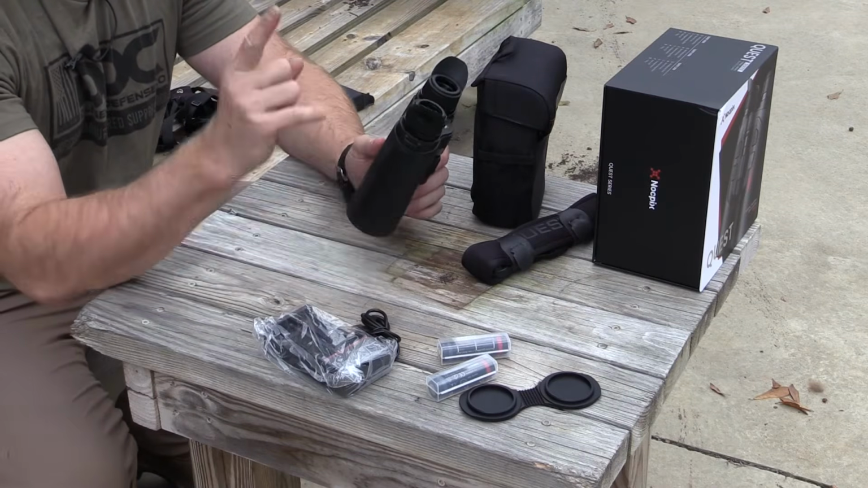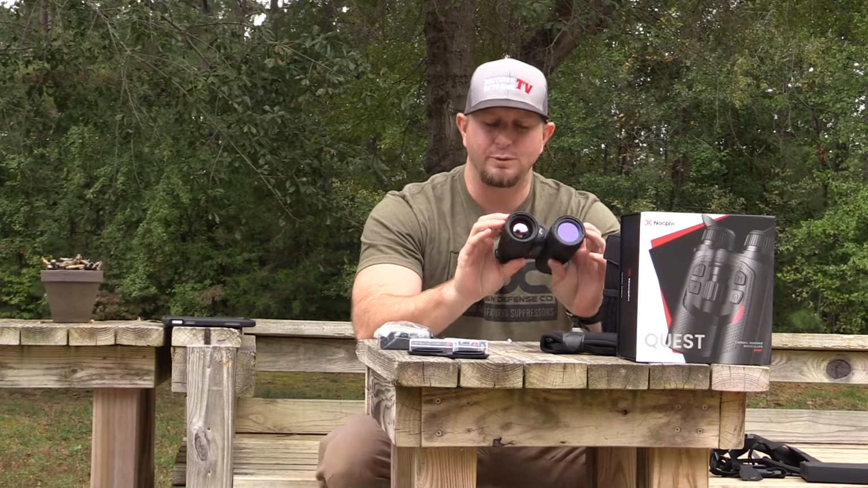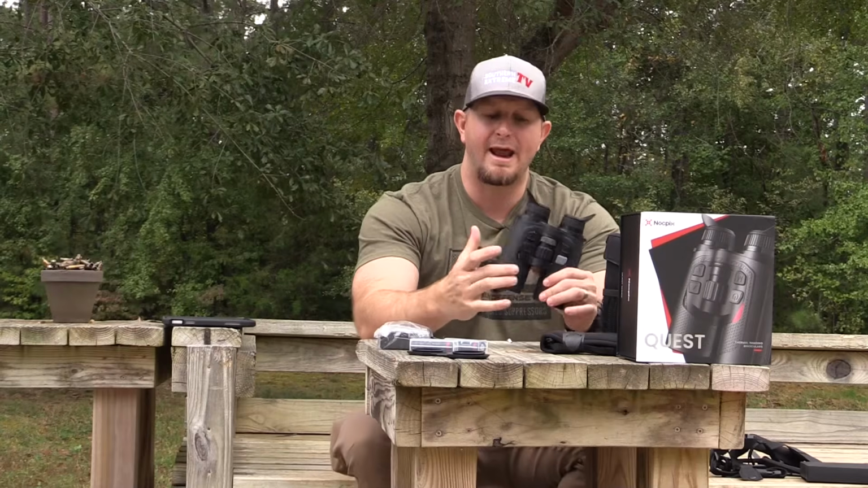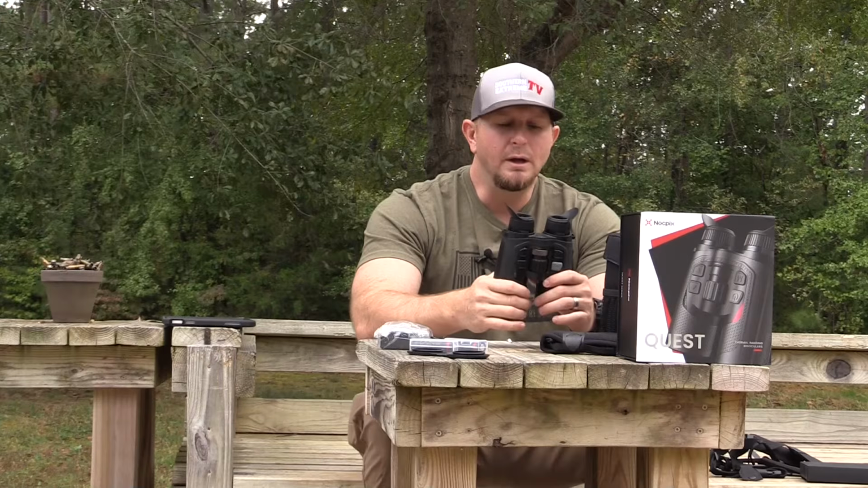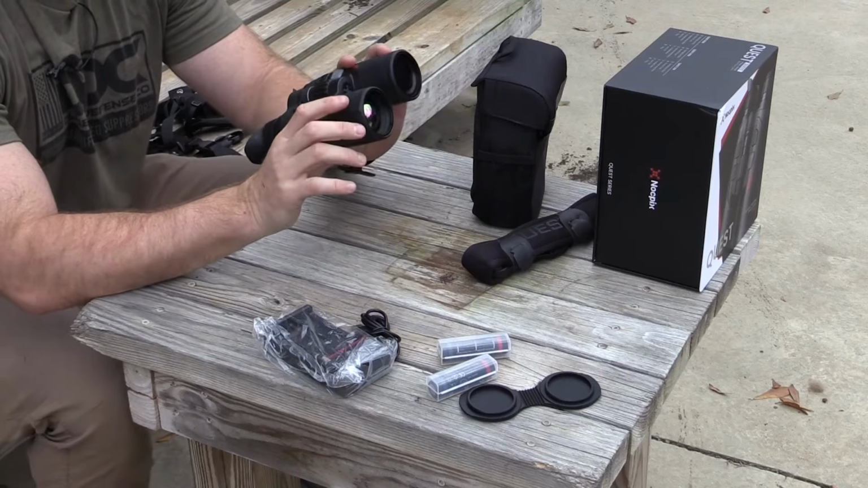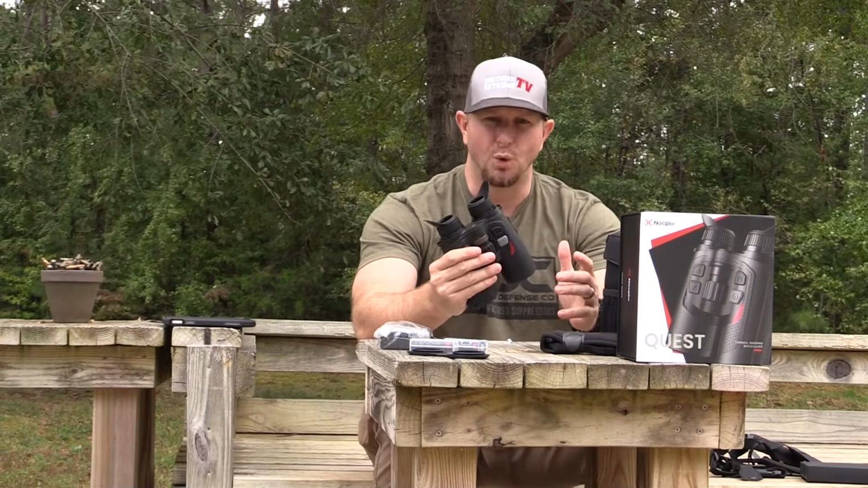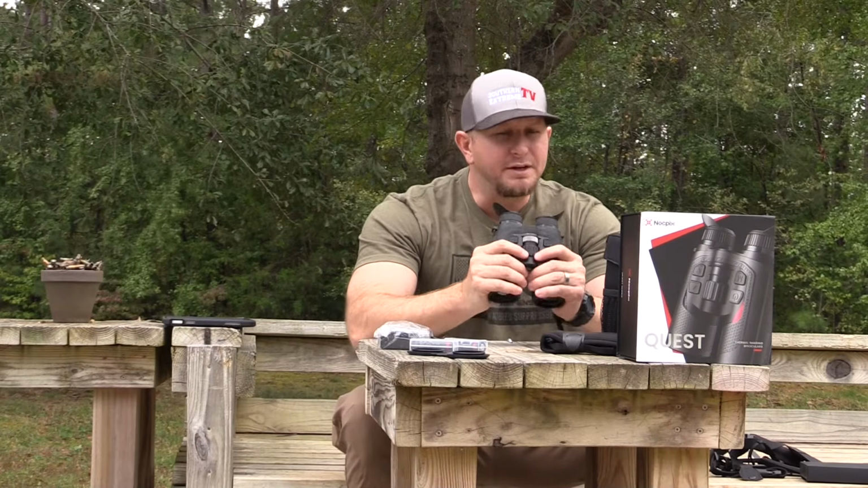There are 3 different models, I believe, in the NocPix Quest series. They make a 384 resolution, they make a 640 resolution, which is what I've got here, and then they make a 640 resolution that has the 50mm objective lenses on the front. Now, the pro behind the larger objective lens is going to be a little bit wider field of view, the same clarity, but it is going to be just a touch larger, which is why I really wanted to test out these 35mm, because to me, the size of these binos are very similar to what the majority of people are running for deer hunting, elk hunting, mule deer hunting. It's very similar to that same size.